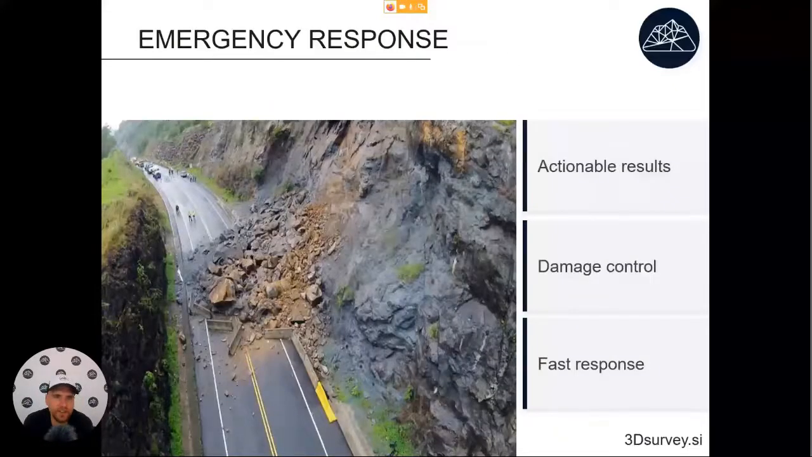Okay, last but not least on our list is emergency response. Because drone survey is so fast, it's very useful for this kind of application. Sometimes you'll have some rock falls. You will maybe need to know how many trucks you need to take away this material. Very often when we have this kind of project, there will be some geologists.